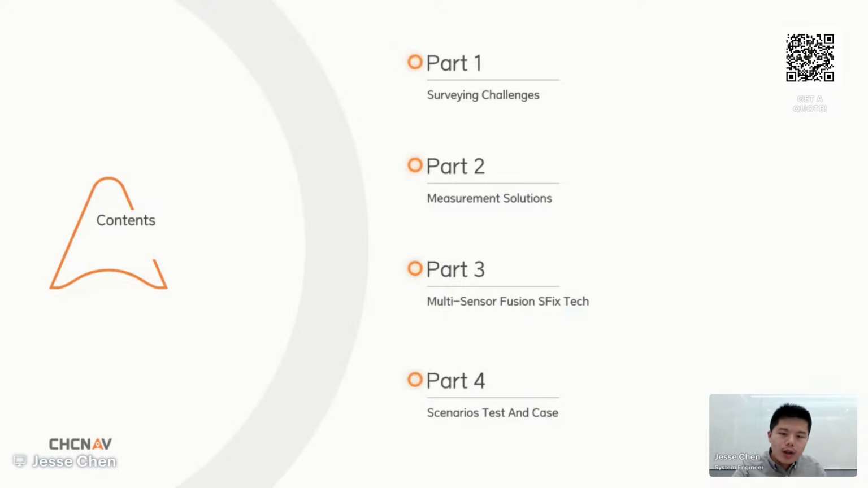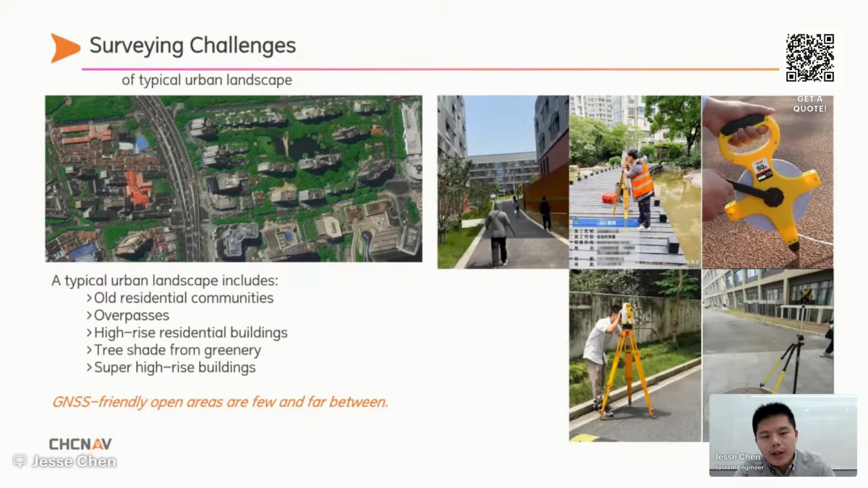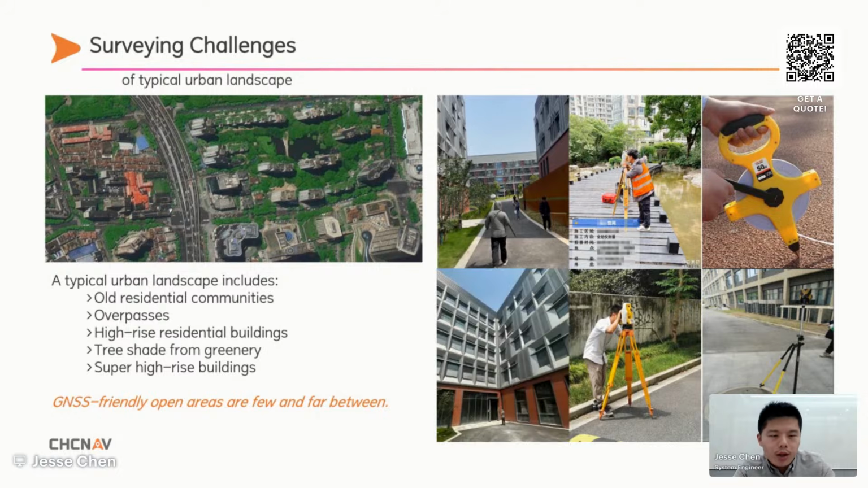First, I will outline the survey challenges and existing solutions, then I will explain the SFIX technology in some detail, followed by our real scenario testing and cases. Let's start with a widespread typical challenge. Common urban landscapes, such as old residential neighborhoods, overpasses, and high-rise buildings, leave very few open areas suitable for GNSS survey.